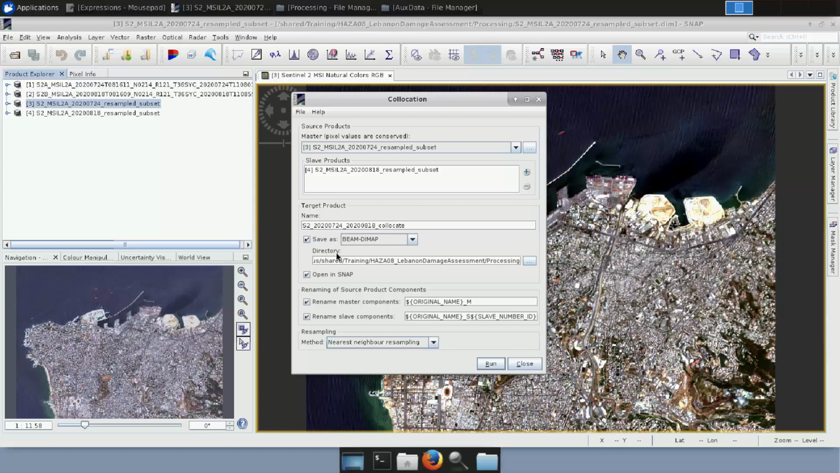Again, select the appropriate directory. And in the name, let's rename the master to 2020-07-24 and the other one, the slave one, to 2020-08-18. Now we can click Run.